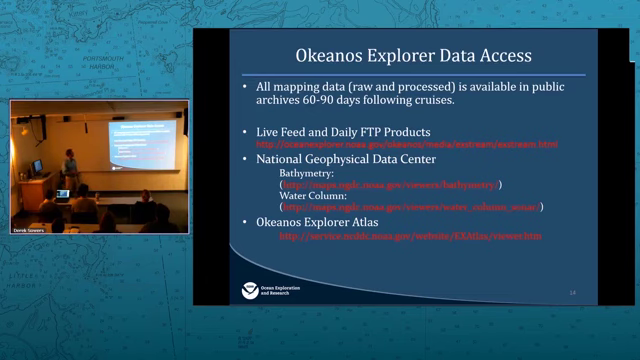The bathymetry is all archived in the National Geophysical Data Center Bathymetry Archive. So you can go in and query a portion of the seafloor that you're interested in and get our data, or you can search specifically by the ship and filter it that way. And new this year, they actually put out a water column data archive and viewer, so if you're interested more in the water column data from the sonar, you can go and just extract that. And then we have a dedicated Okeanos Explorer Atlas, which just has the data from the ship. So that's a different way to access the data.